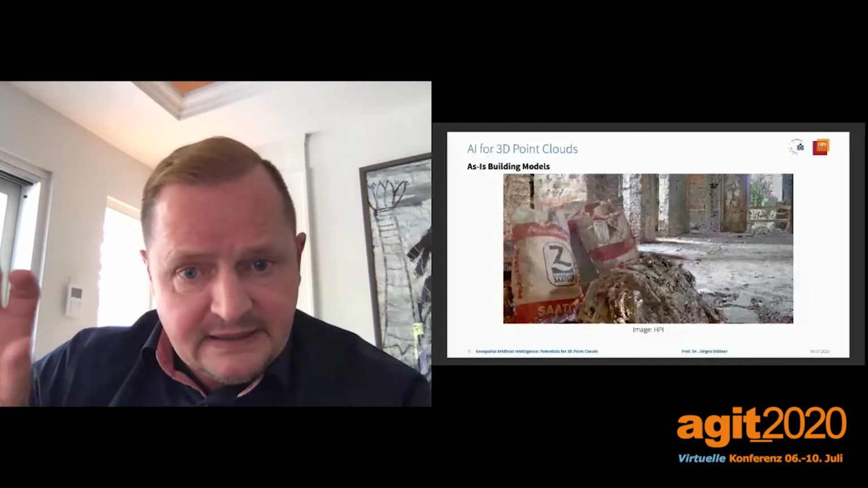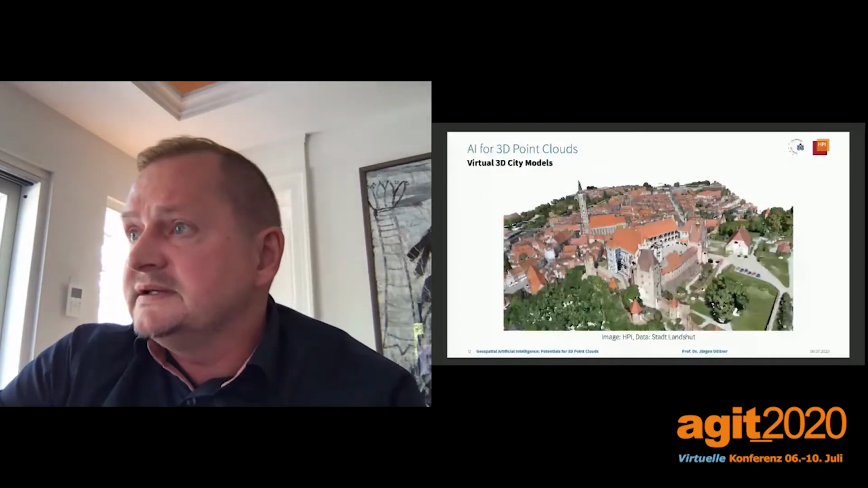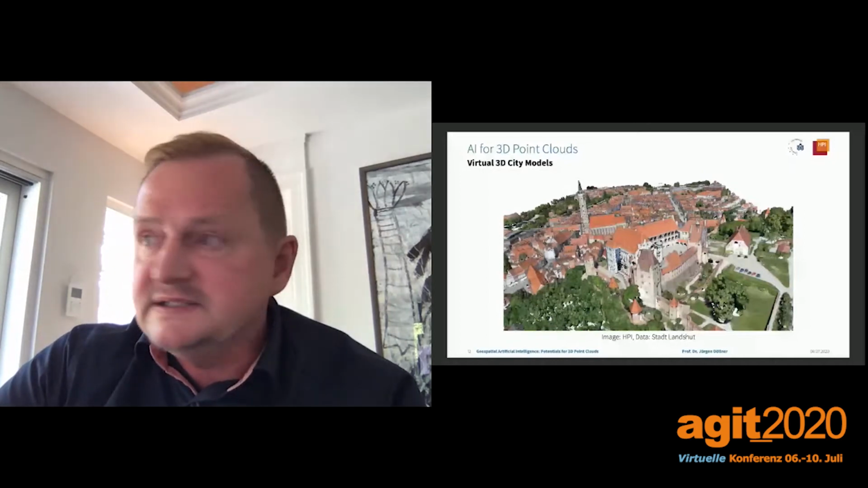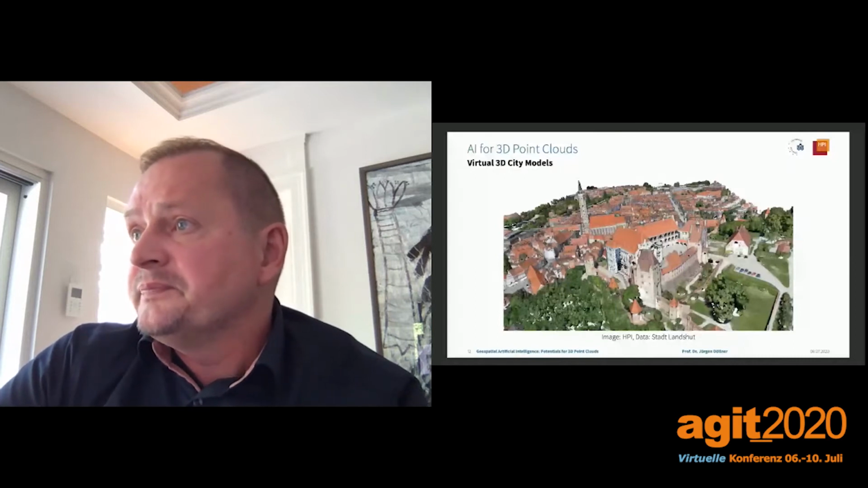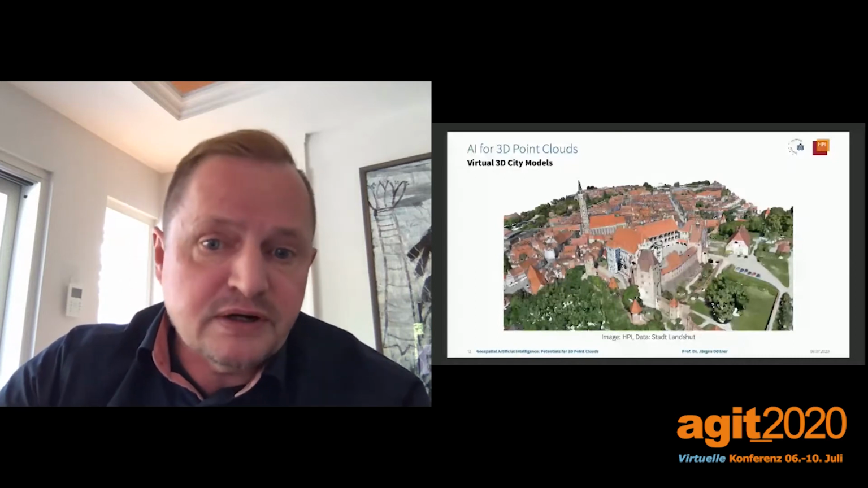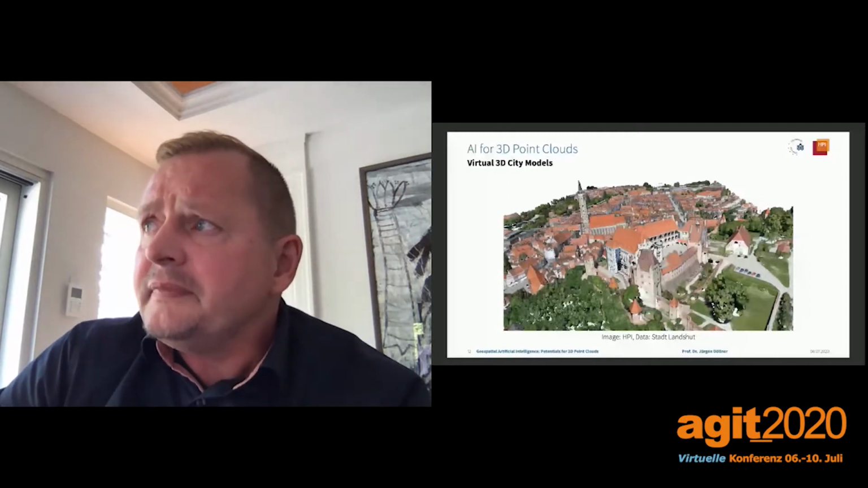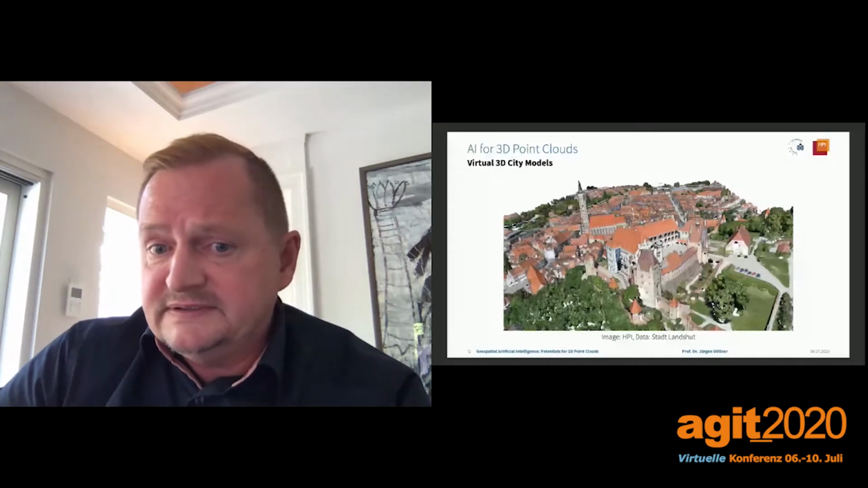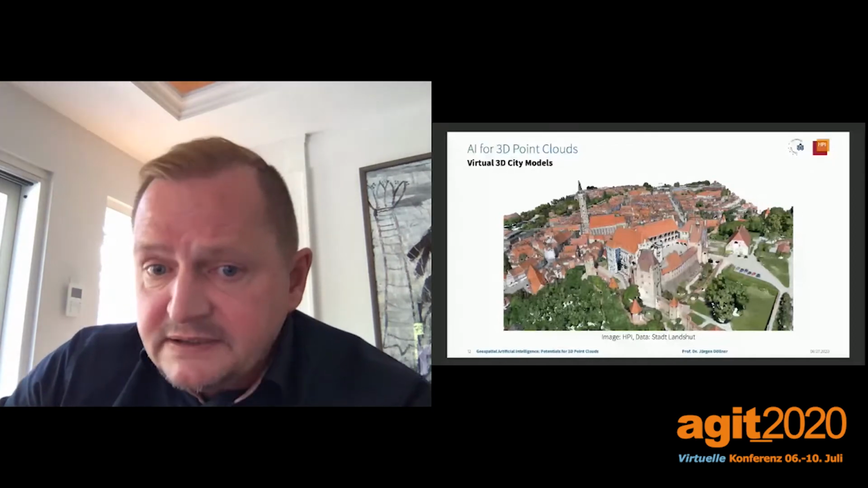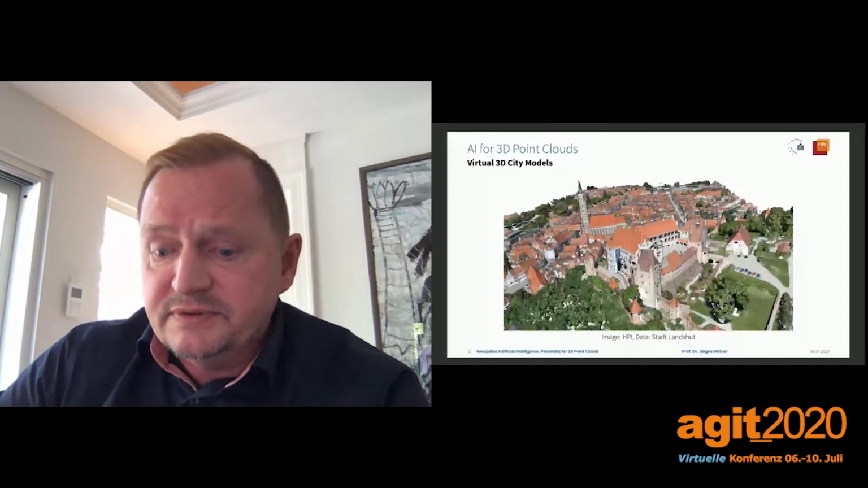On the other side, once point clouds get dense, they are perceived as 3D models. For example, this point cloud-based virtual 3D city model of Landshut, which was recorded and reprocessed as a dataset at Hasso-Plattner-Institut. These are some obvious applications, but the question is, where can AI contribute here?